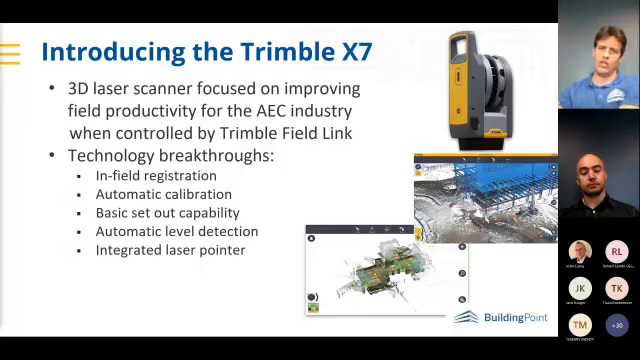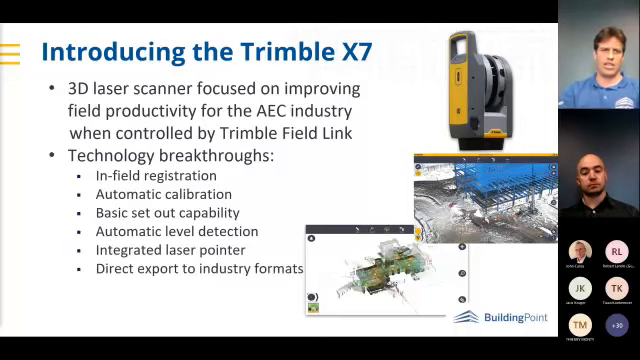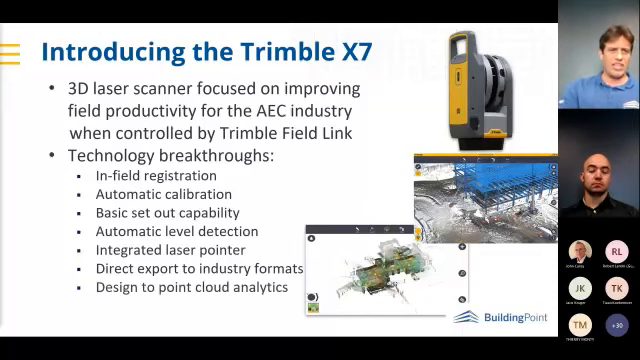This is great for helping you align your data with 3D models, DWGs, or even PDFs. So not necessarily always needing a total station to measure in coordinates of targets. And the laser pointer is great for the setting out functionality as well. And then direct export. If you can do all the registration and refinement on the scanner, it would be great to export it to industry formats such as an RCP file, both structured or unstructured. The same for E57, structured or unstructured E57s, if you're using Tekla or ArchiCAD, or POD for Bentley. And then there's the design to point cloud analytics. That's another feature that's been introduced onto the X7.